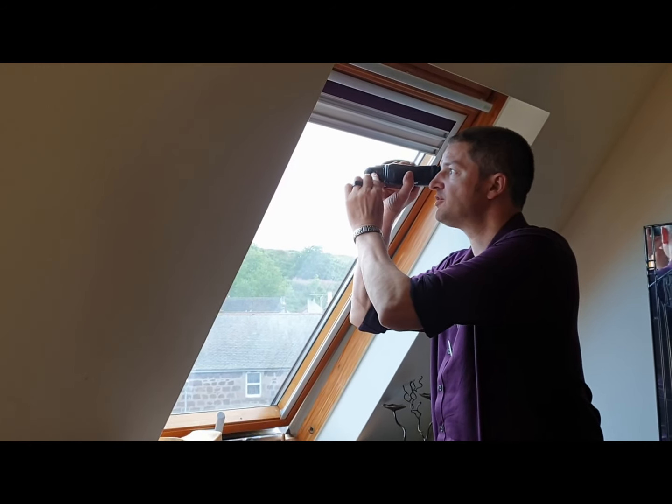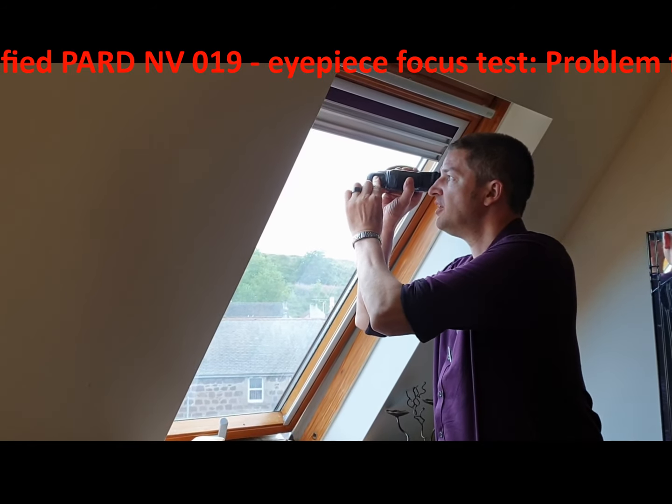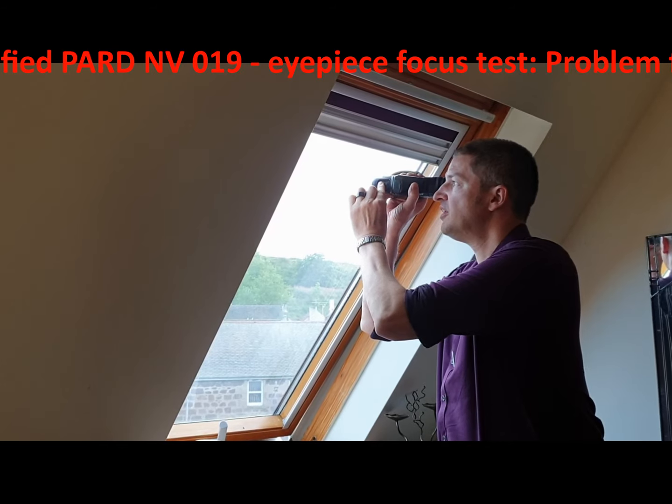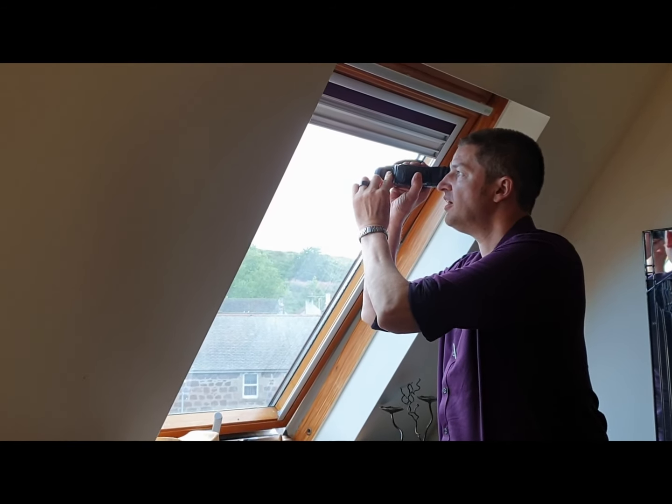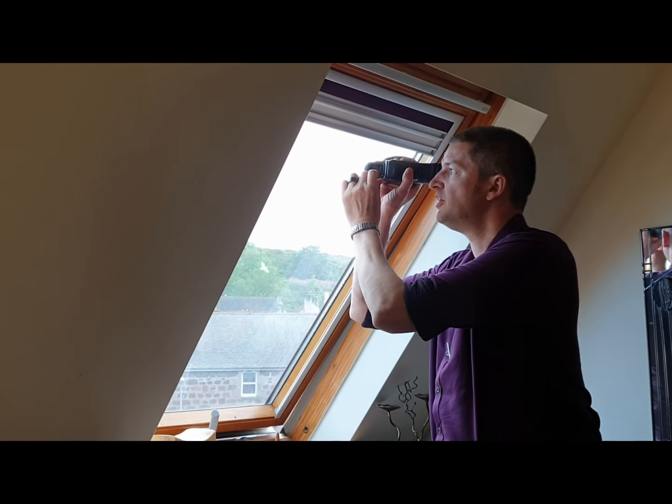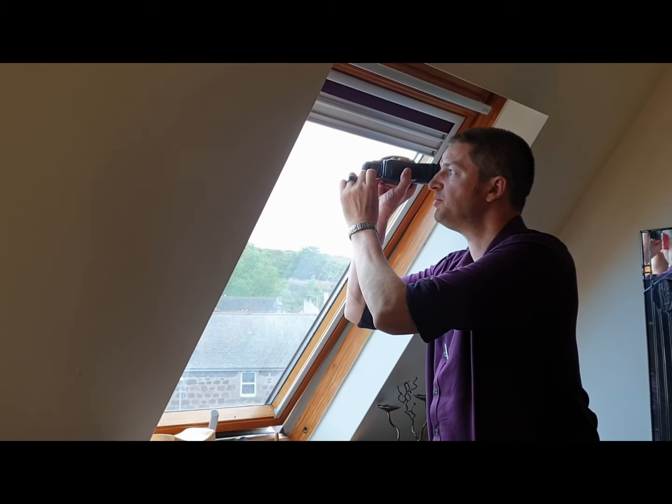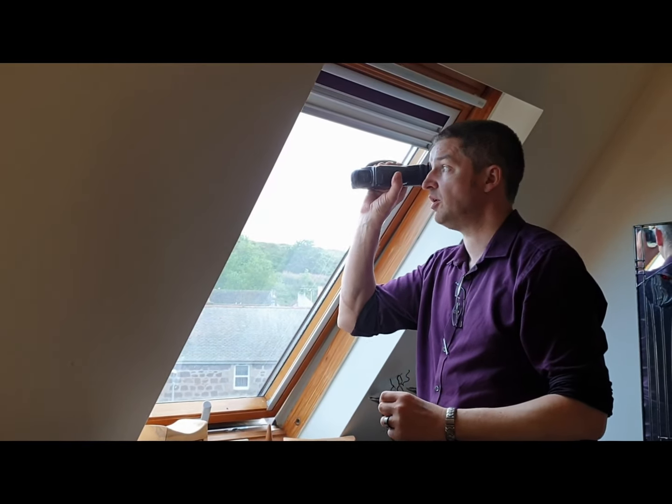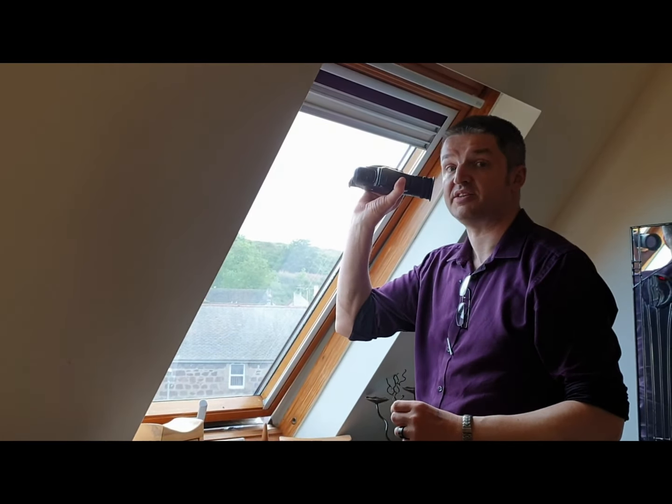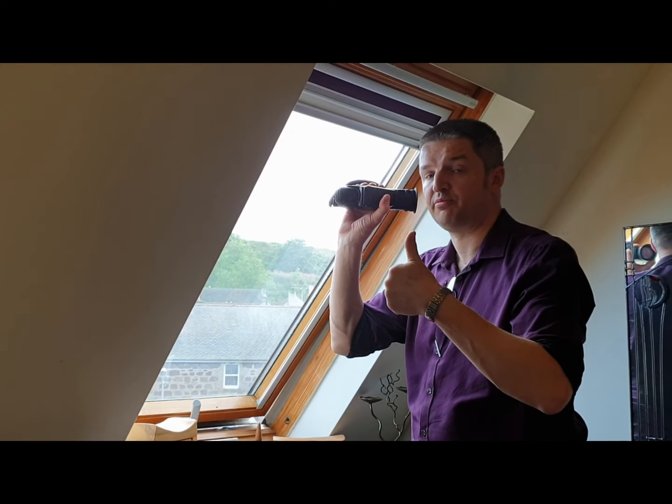If I go up to full zoom, I can easily focus on cliff top details a quarter of a mile away. So yeah, for my eyesight that works perfectly.